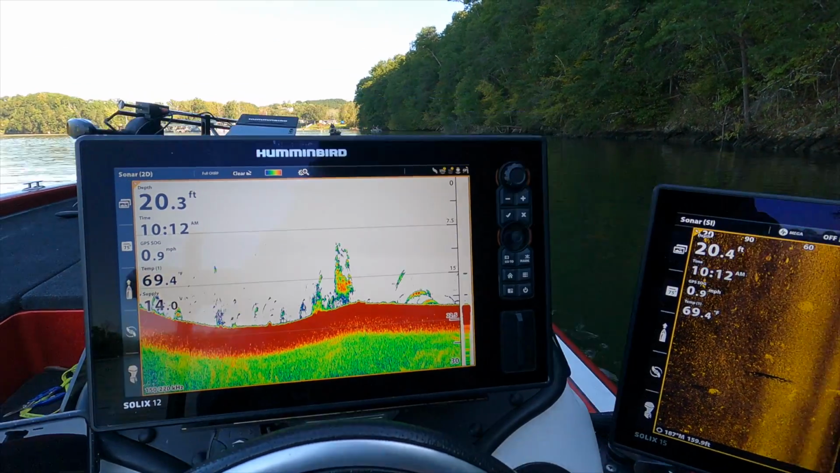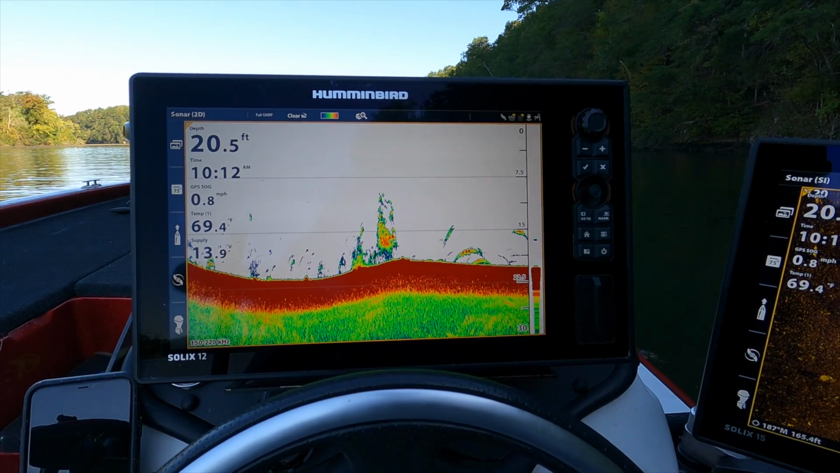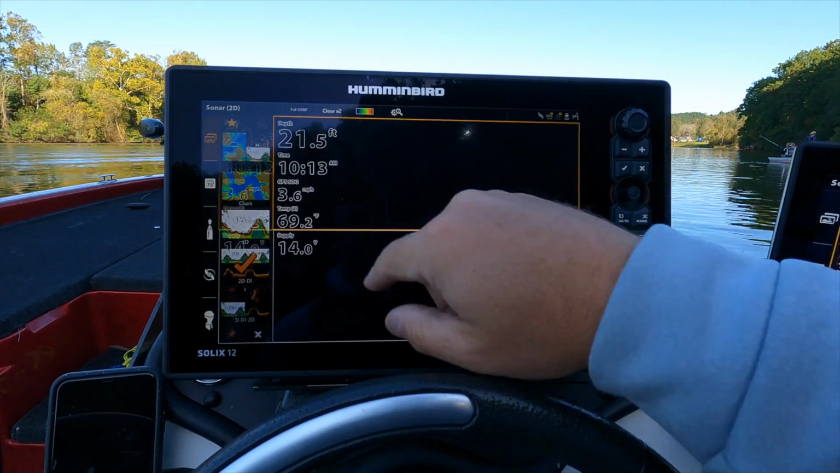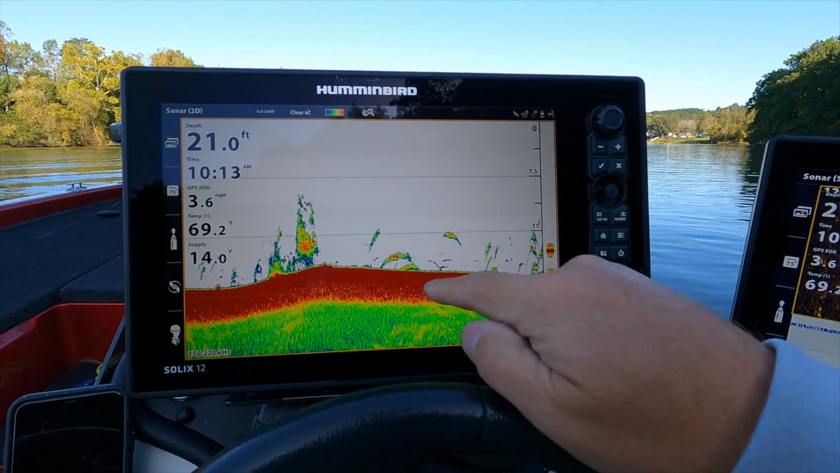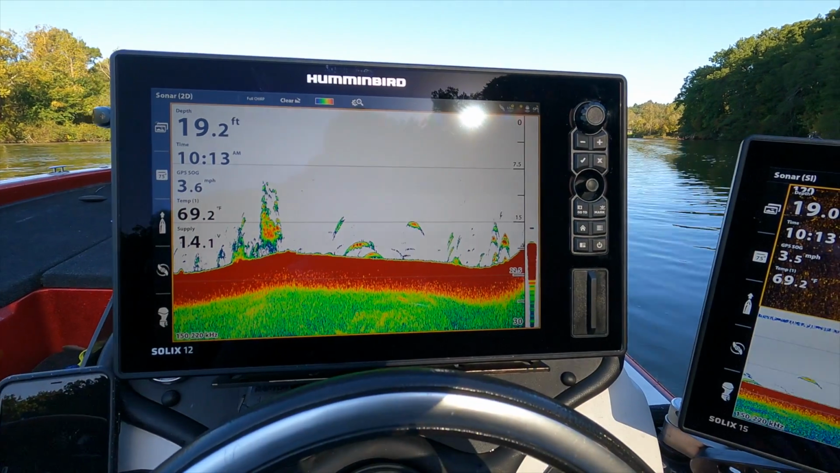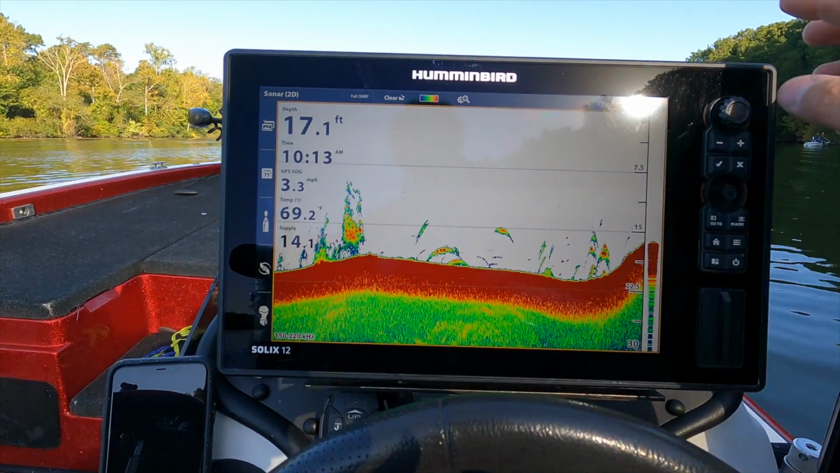Now, like I said, we got a few boats up ahead of us, so I'm gonna have to loop around behind them so I don't get in their way, but we'll keep this going. All right, right here, let's see these arches. Blow this up for you guys. Fish, fish, fish. 1, 2, 3, 4, 5, 6 fish right there. Lots of activity going on over here.